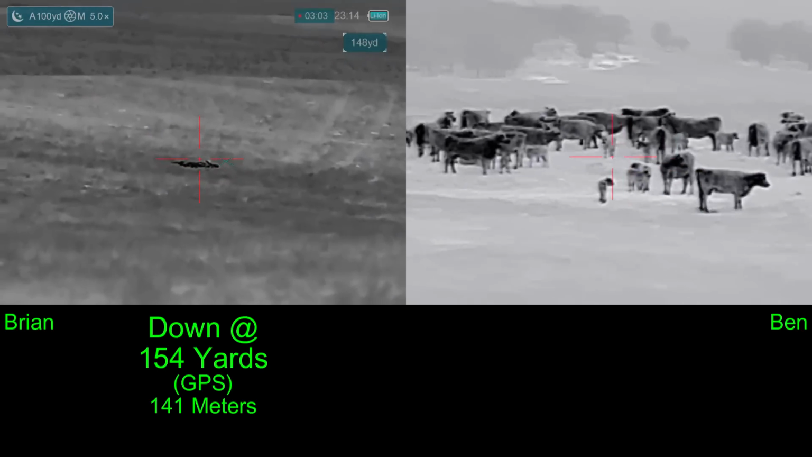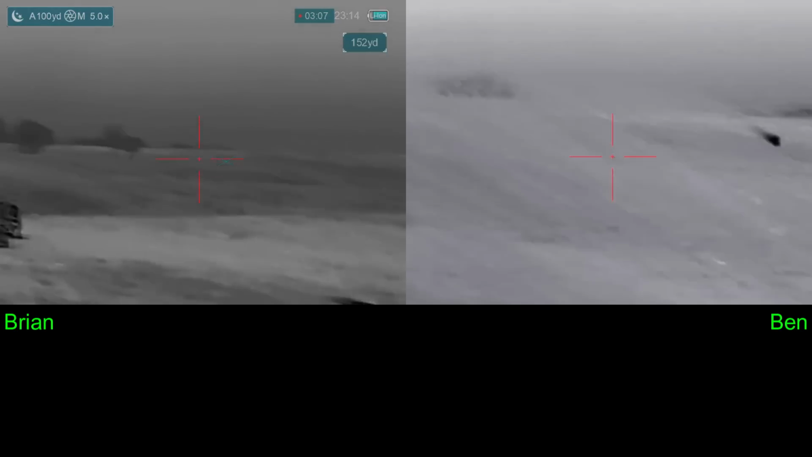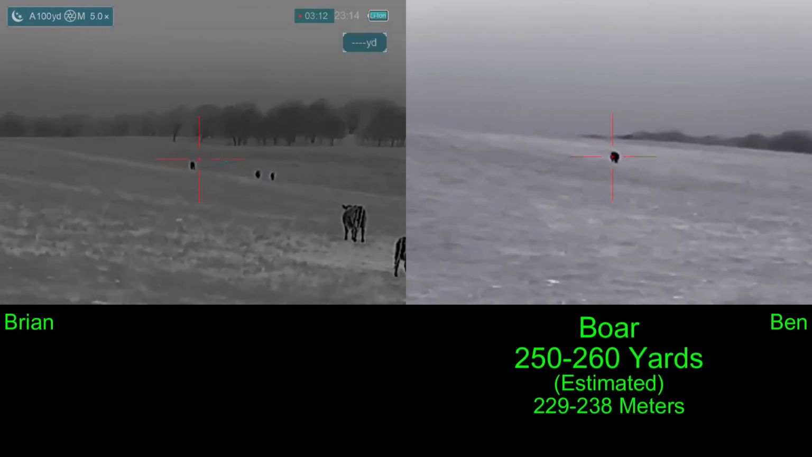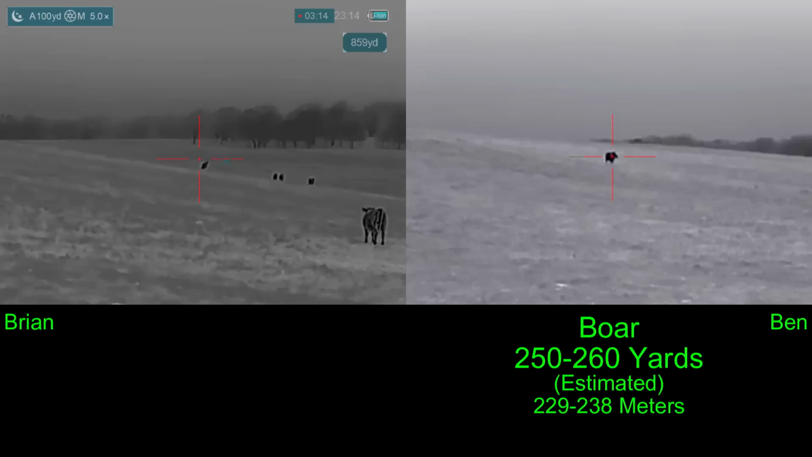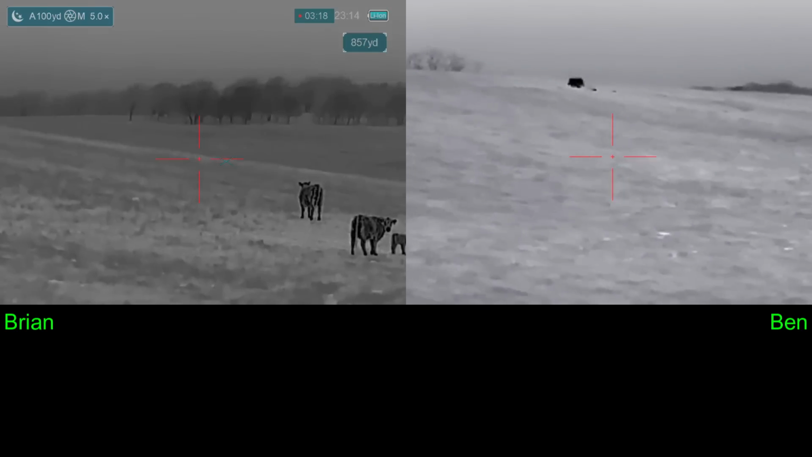Go. You're in the distance. Now he's got a target up on the hill, and I'm not seeing the same targets. But his stops, and he nails it with a through and through shot. Got a gusher going over the hill.